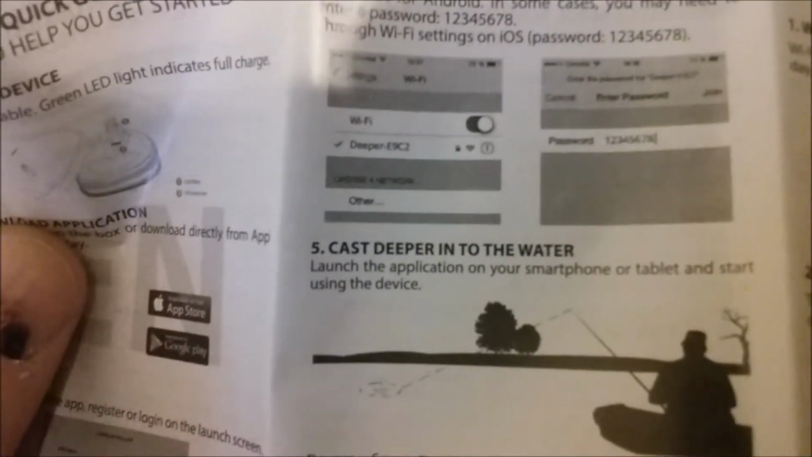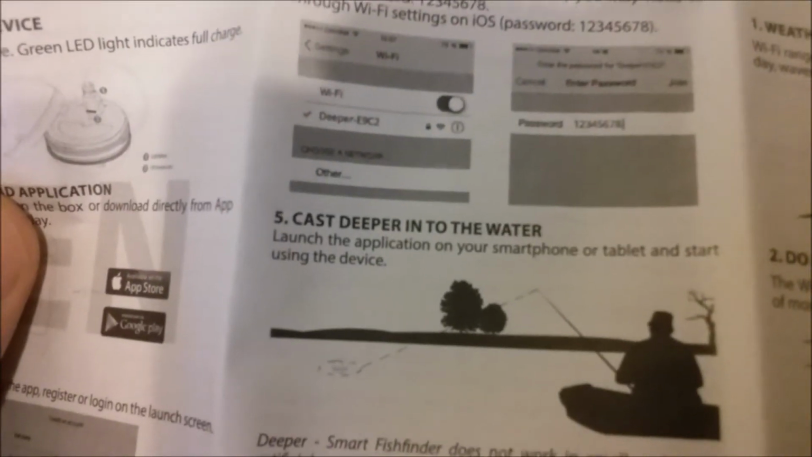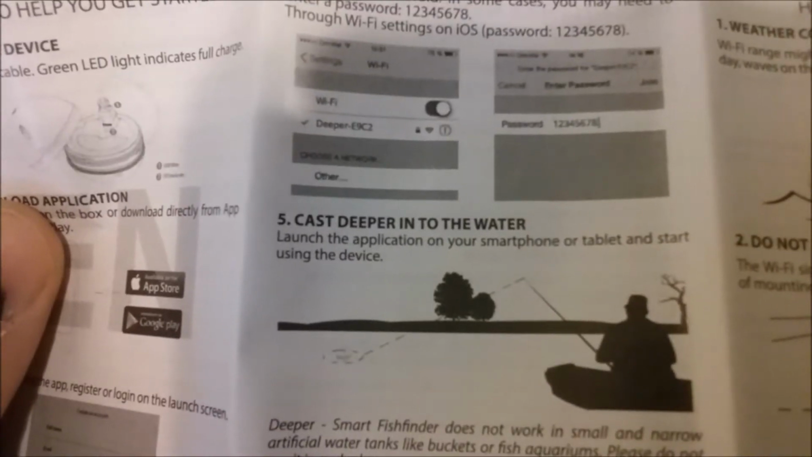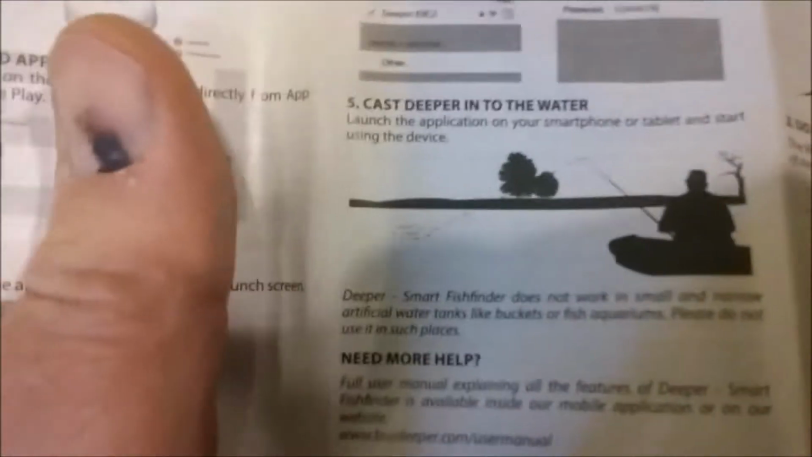Connect Deeper to Wi-Fi. Automatic for Android, which is this phone. In some cases, you may need to enter password 1, 2, 3, 4, 5, 6, 7, 8 through Wi-Fi settings, or iOS password. Cast Deeper into the water.